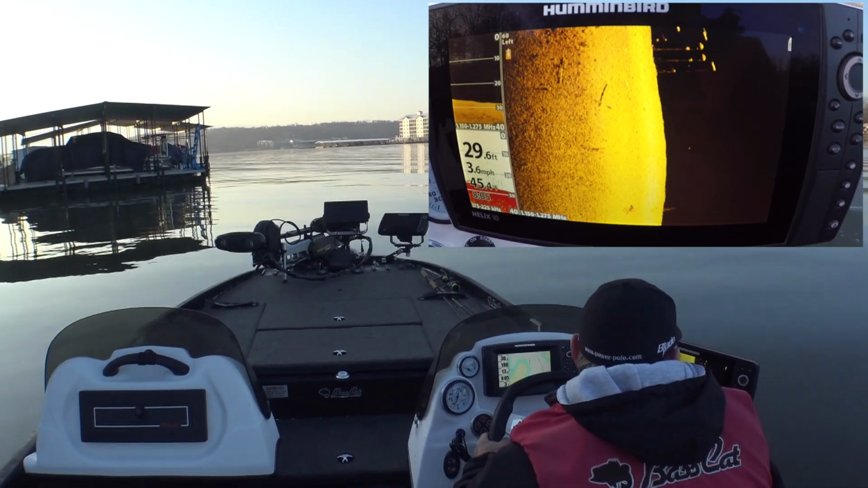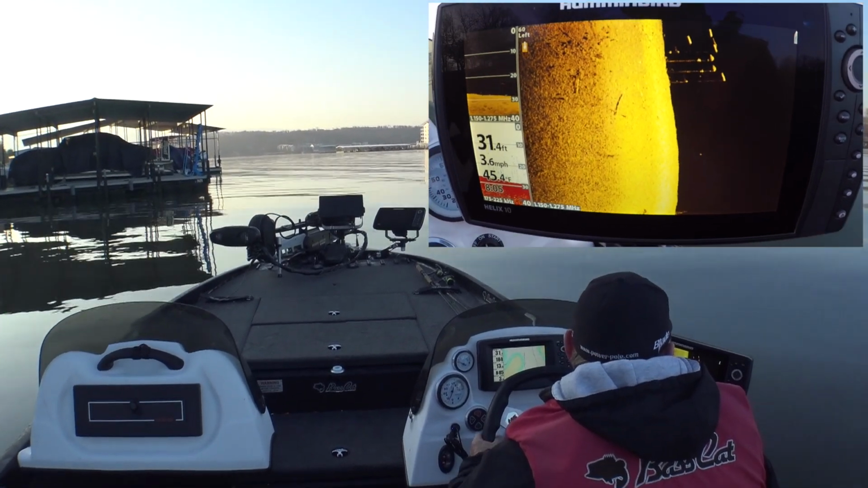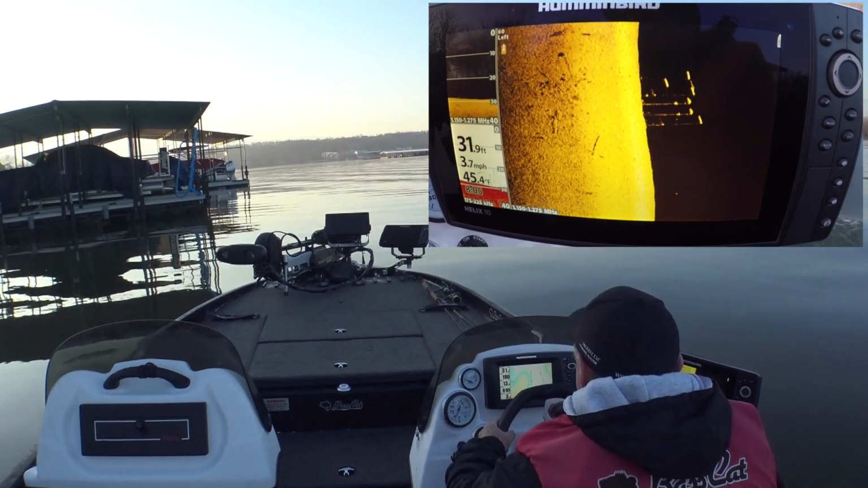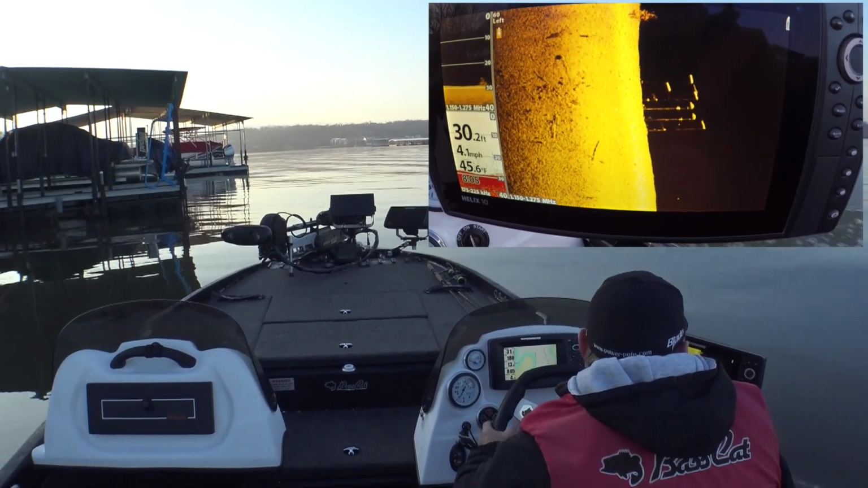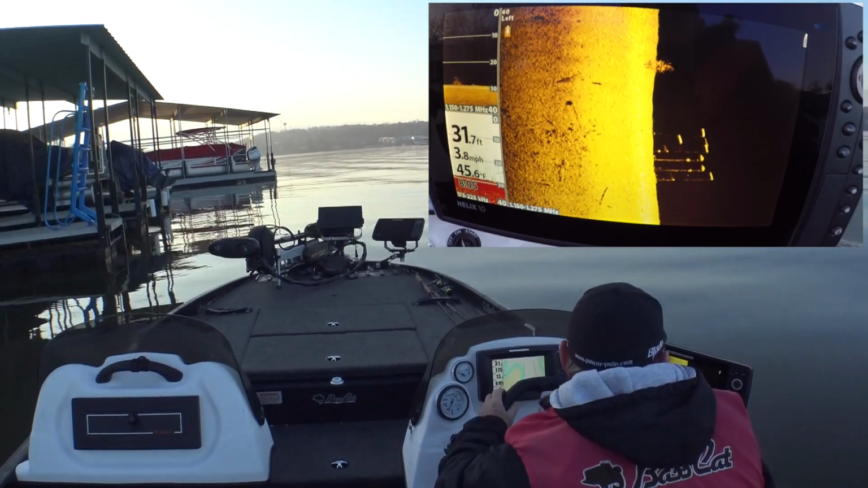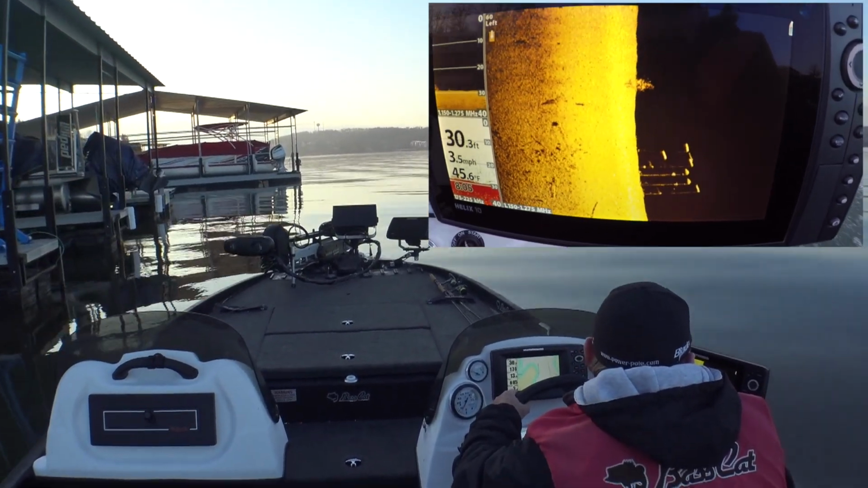There you see the dock supports on that dock. No fish under there. That's not a dock I'm interested in. There's some brush laying out there between those docks, but it doesn't look like there's any fish on it.